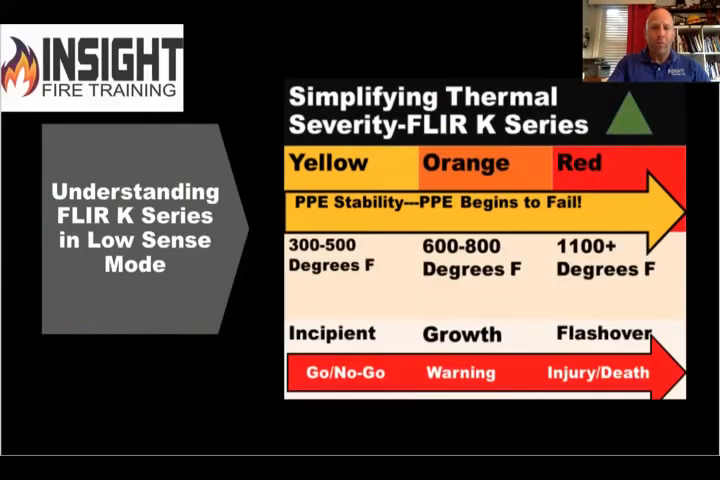Okay. FLIR uses a very simple color palette. Like I said, it's the TI basic color palette. This is our cheat sheet. We did this so firefighters would pay attention. If you see yellow when you're driving down the road and the green light changes to yellow, we're supposed to slow down, not speed up. But just like we do on the road, we tend to speed up.